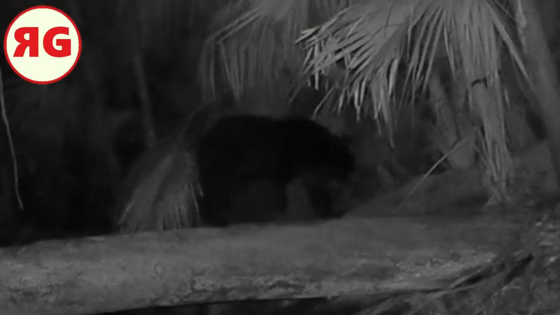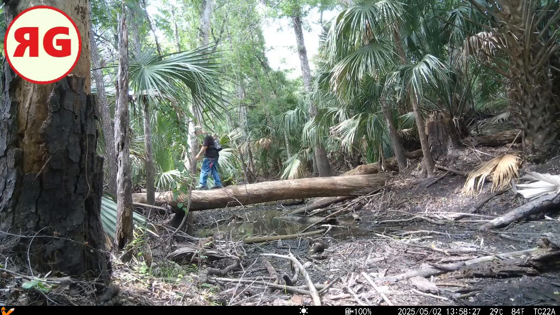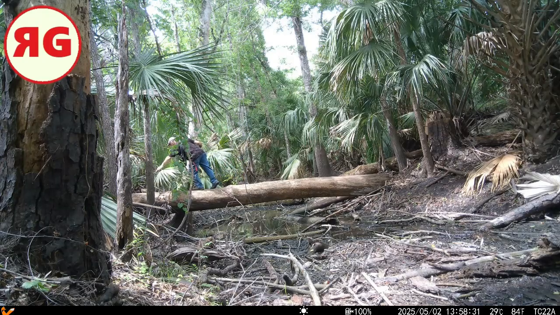And here's another bear like a minute later. This looks like the Care Bear. It looks like he's got a heart on his chest, but it's hard to say from this angle. Just don't know. And there's my goofy ass walking across. Got some bonus footage coming up. Check it out.